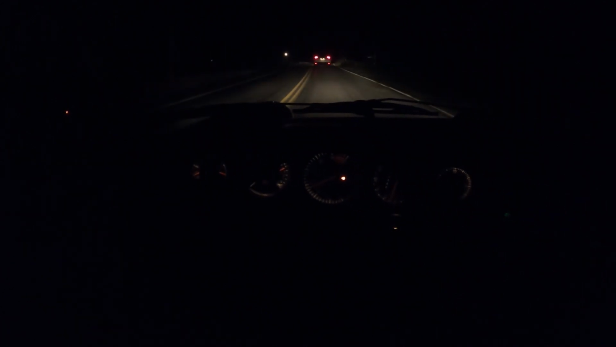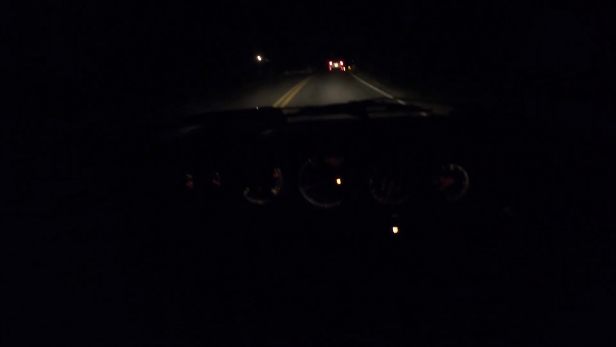These low cars, man, it always looks like everybody has their high beams on because you're right in the line of sight of their low beams. Not fun.